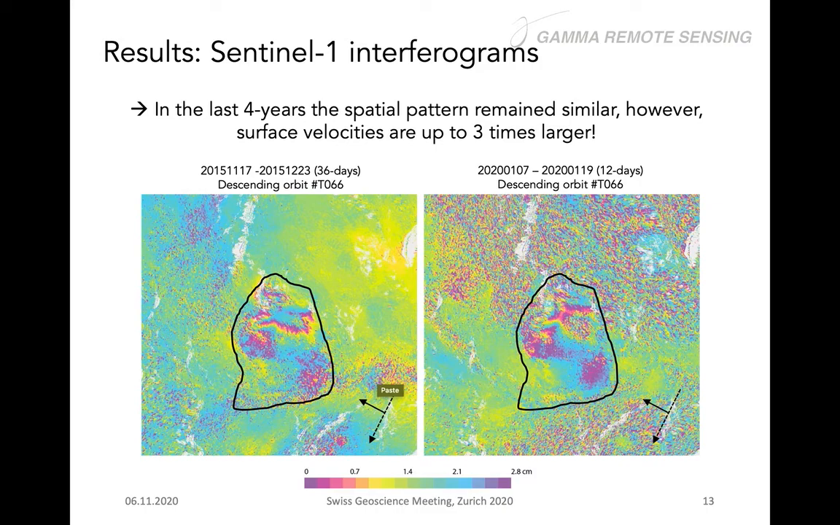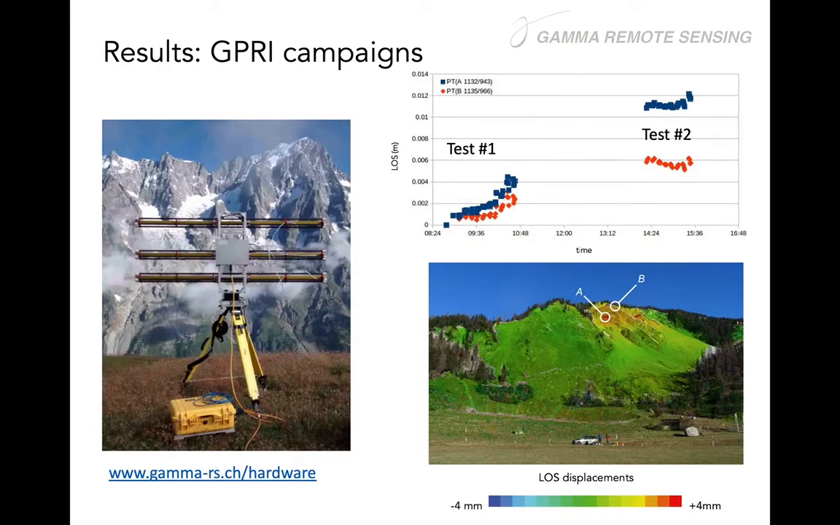And just going in this direction, I want to show you the difference between an interferogram in 2015, a 36 days pair here on the left, and you see the same or very similar pattern also on an interferogram that is just covering 12 days now in 2020. So the surface velocities are nowadays 3 times larger than what we had in 2015. So this is another outcome of this analysis.